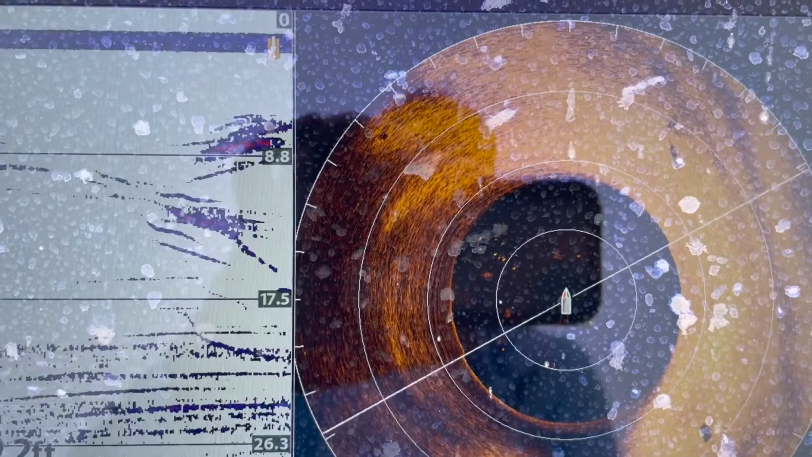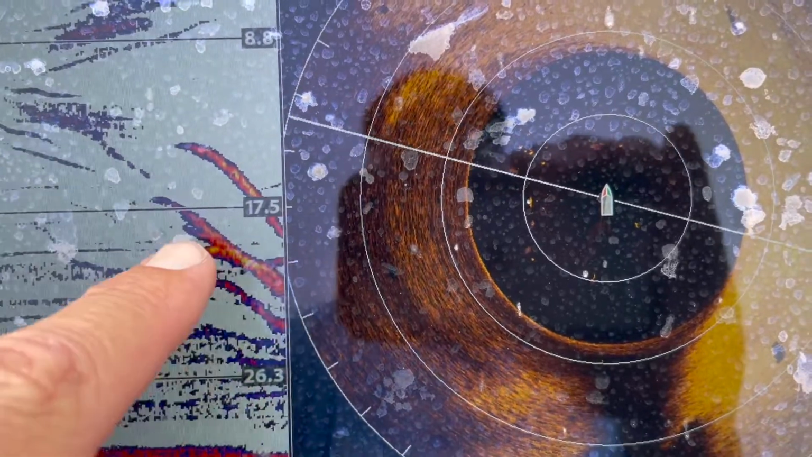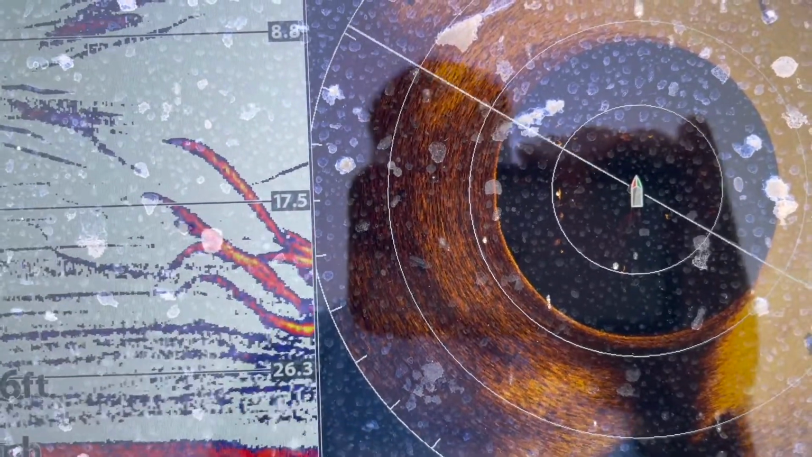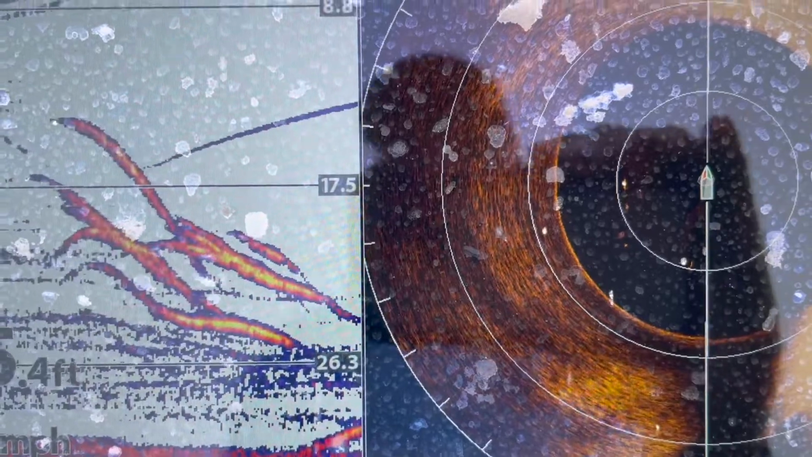You can see a group of bass right there just below the boat. That's a pretty good group actually, with some shad with them. And I can actually watch that drop shot. See how deep those red colors are right there, that orange? That's a really good return. That's some quality fish down there. The stronger that red orange return, the bigger the fish. The stronger the signal is going to be, and that's going to indicate better fish.